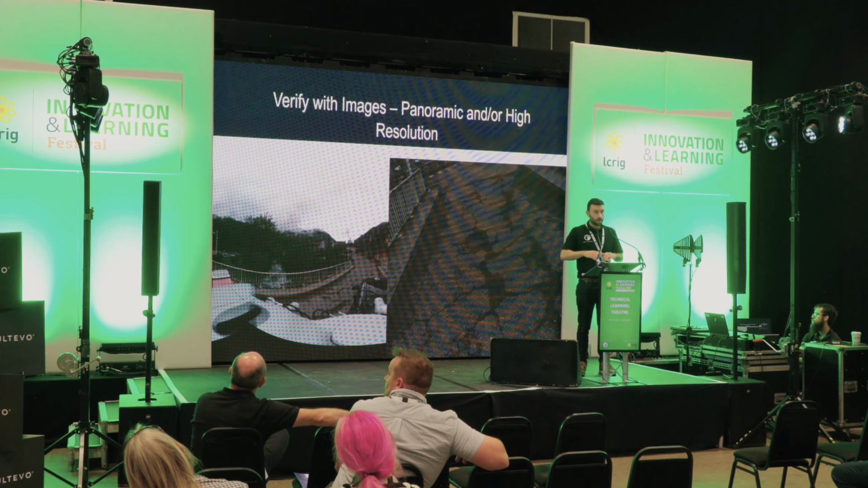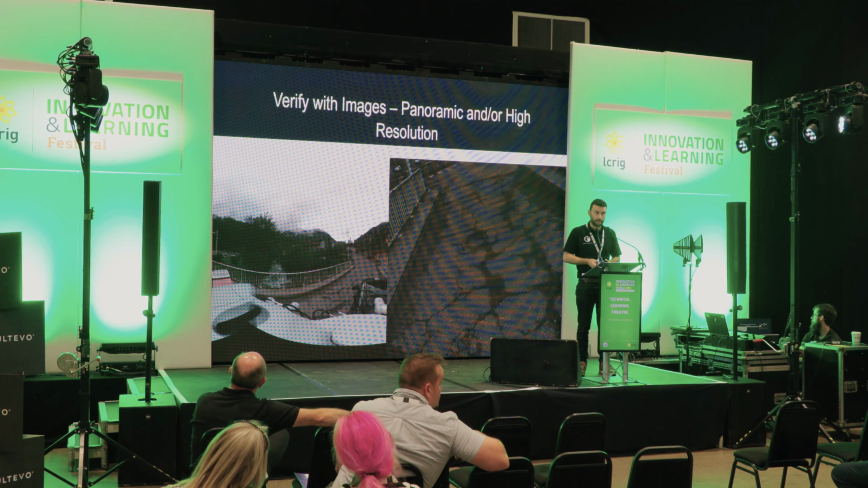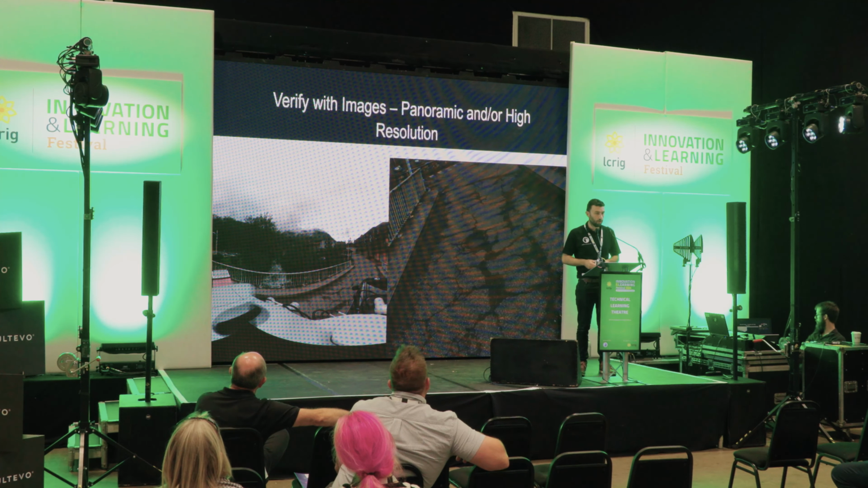We can then verify with images. With our panoramic image, we've got a 360-degree view. So there you can see a pothole in the right-hand side of the screen. And then we can further back it up with a high resolution. So with a simple mouse wheel, you can zoom into the asset you're interested in, pothole, post, whatever it might be. There's your high-resolution image of that asset, and you can measure off that. You can do more information with that.